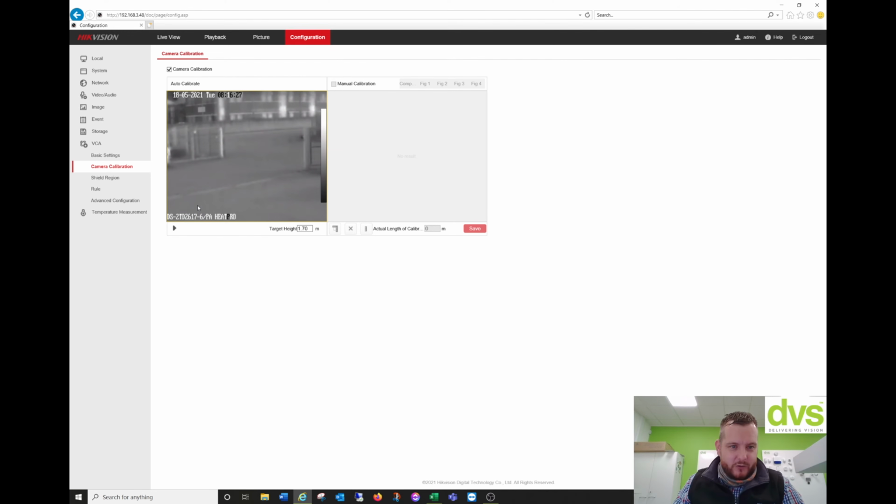Effectively, for the auto calibration, I need to zigzag through that field of view to give me an effective calibration. So if I click yes, that's now gone into calibration mode, but it also means I need to go out there and zigzag across the field of view of this camera. So I'm going to go and walk out there. I'll stop the video while I do that zigzag motion, and I'll come back and stop the calibration process, and then you'll see how easy it is to calibrate.